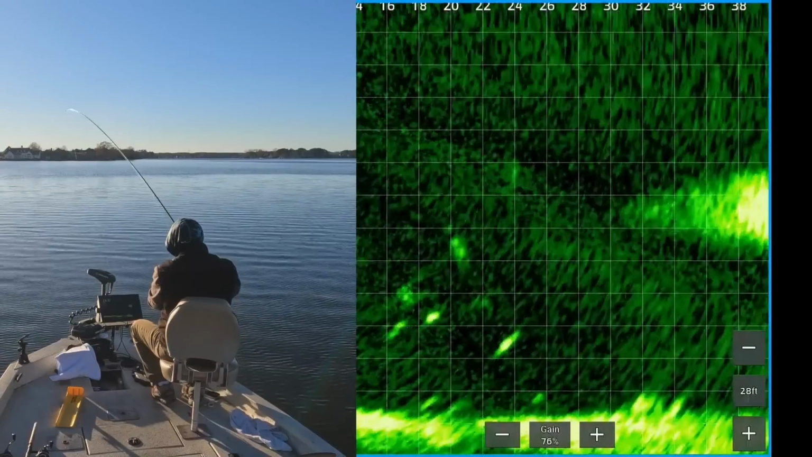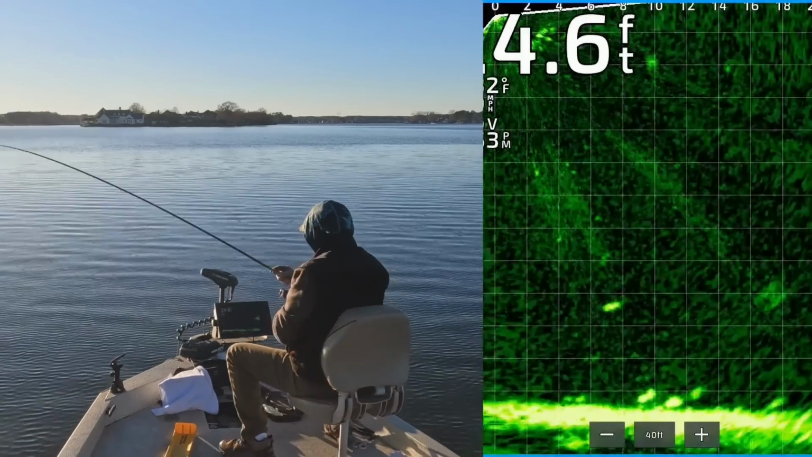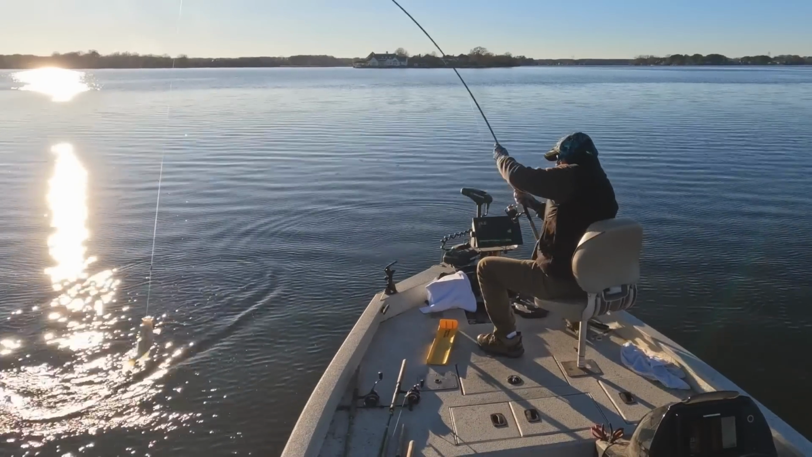Oh, sucker came off the bottom and got it. He thumped it too. Gosh. Just get up in this boat, dude.